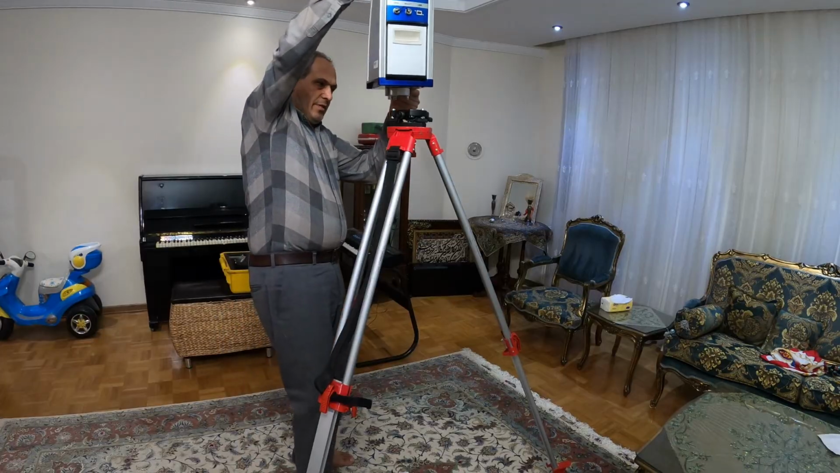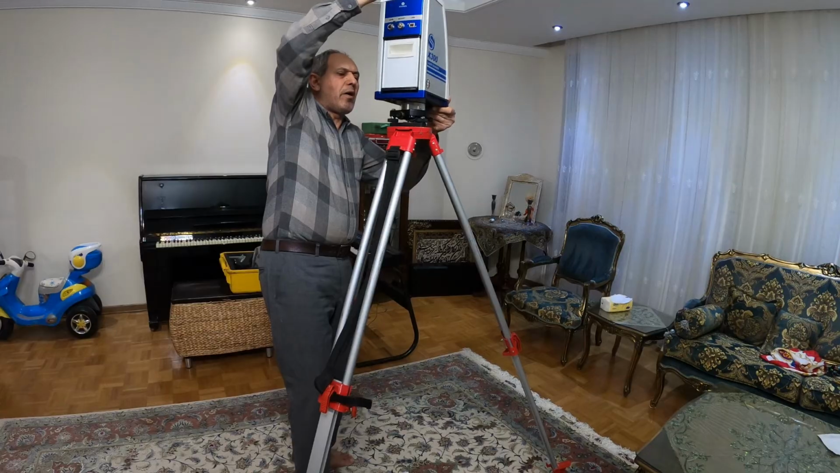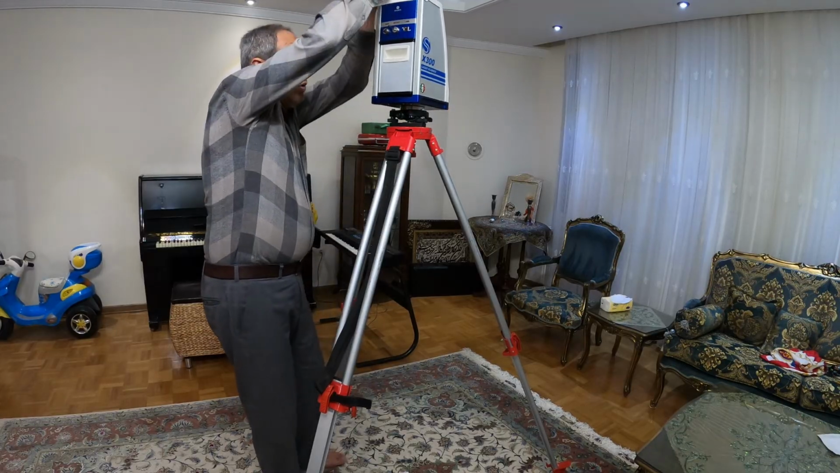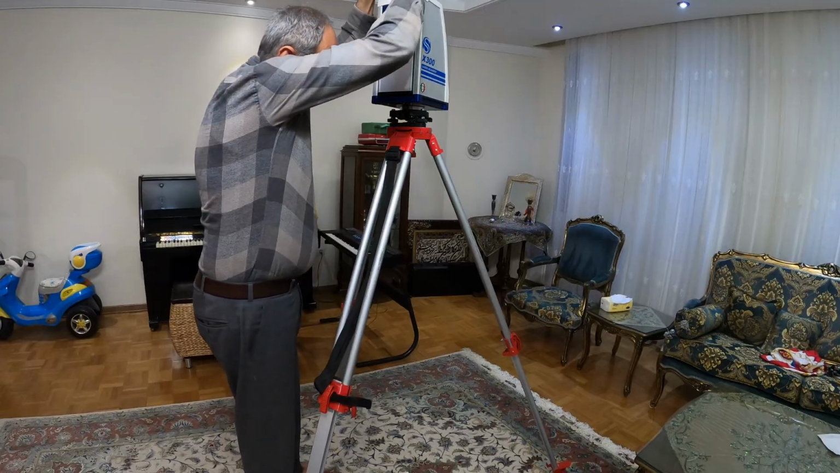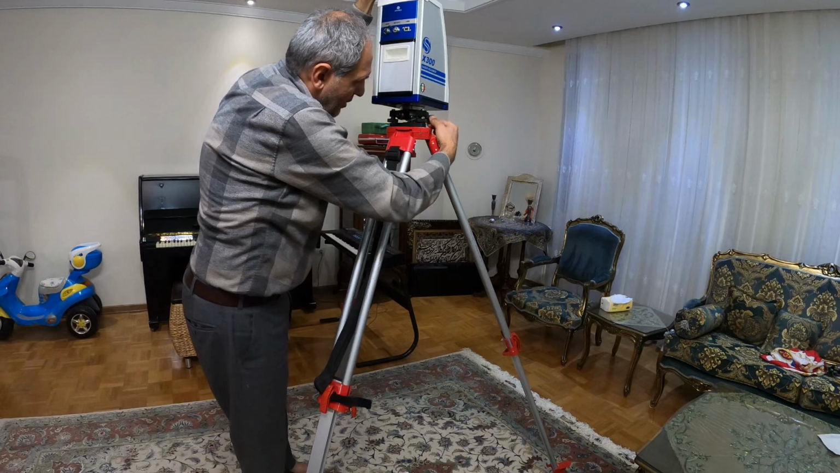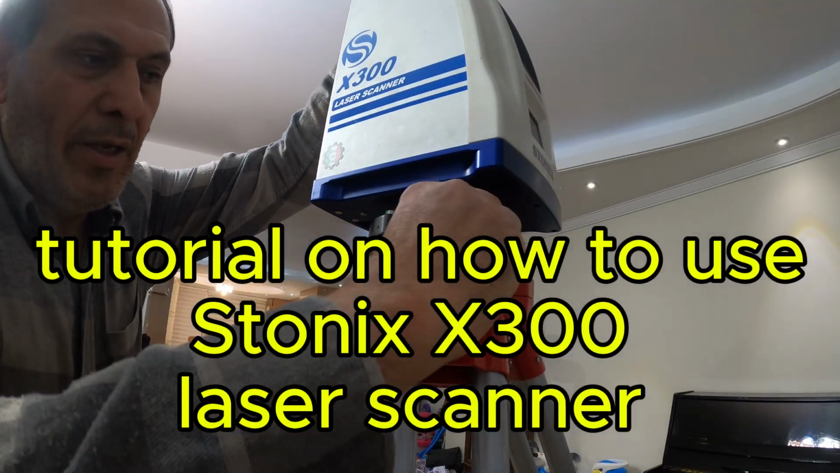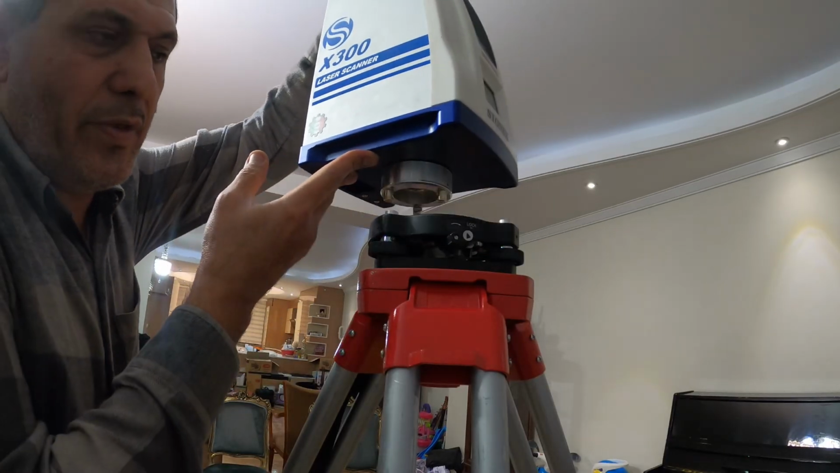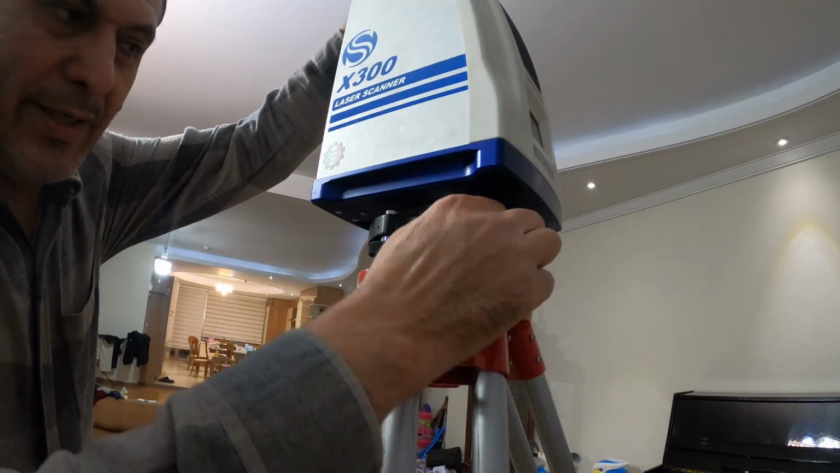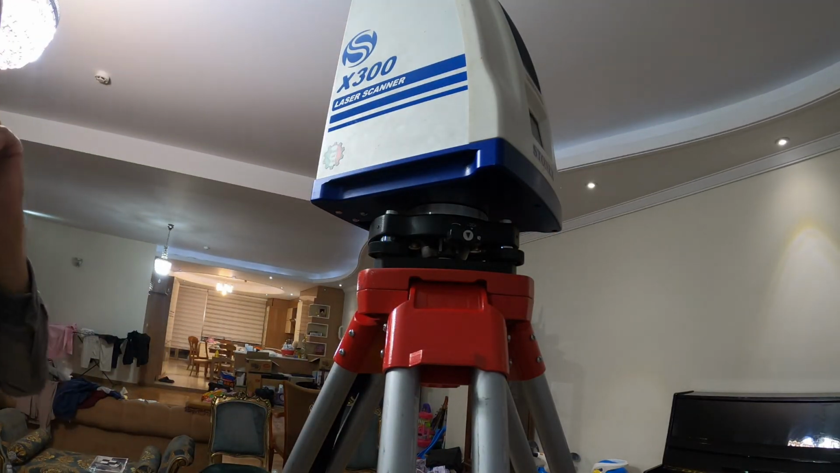So as I mentioned, this is a laser scanner. Once you put it here, hold it very hard, it's very dangerous, and then there is a place that you can lock it here. I'll show you how to lock it. And then put it there, and now you can lock it. That's all.